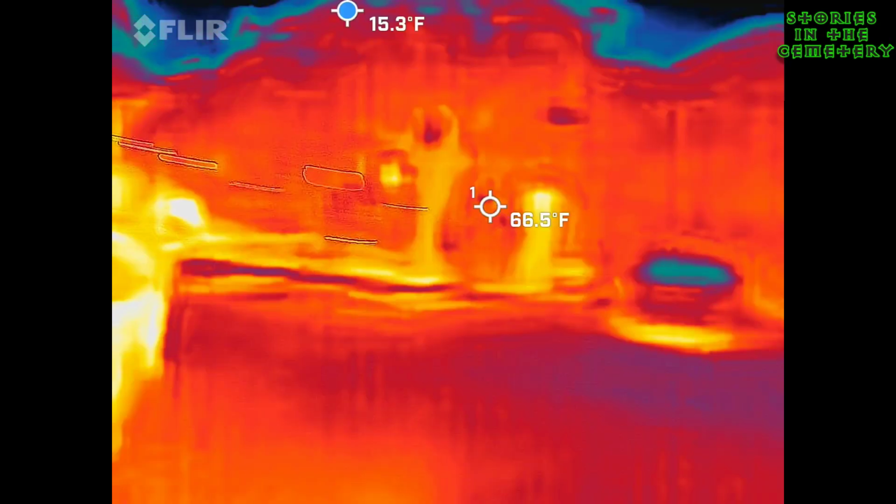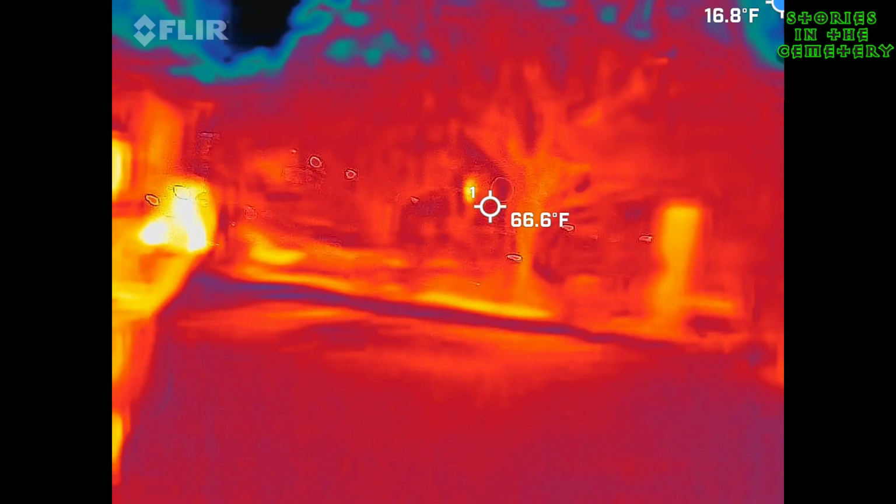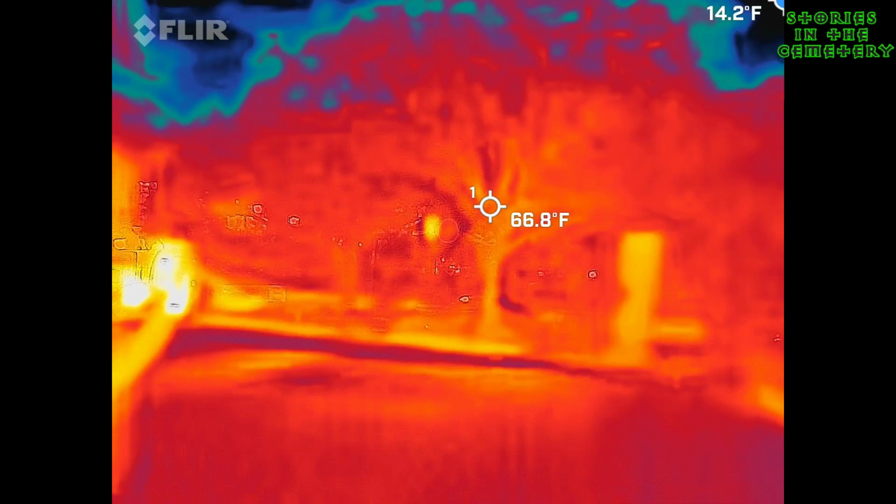So Nick, what got you into ghost hunting? I've always been interested, even when I was a little kid, in afterlife stuff in general. I was raised Orthodox. We don't talk about these things. So when I became old enough, it was like a free for all.